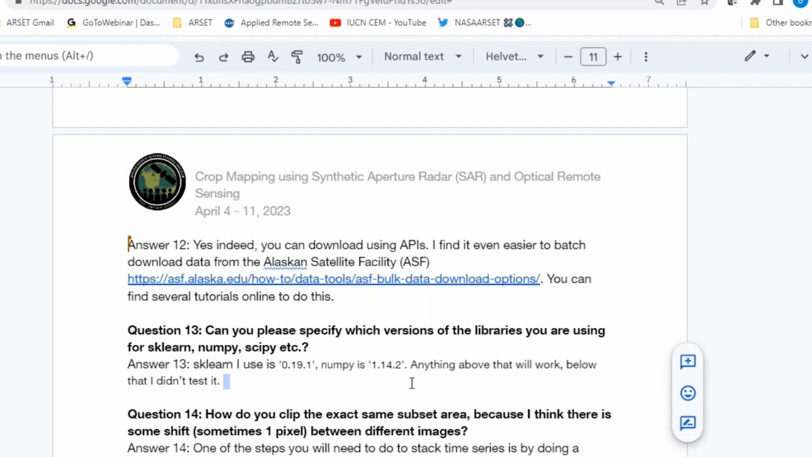Terrific. Question number 13. Can you please specify which versions of the libraries you are using for sklearn, numpy, scipy, etc.? Yes, I was checking as well. I didn't remember the exact version, but the sklearn I'm using is 0.19.1 and the numpy one is 0.14.2. If you download Anaconda more recently, you will have bigger numbers there.